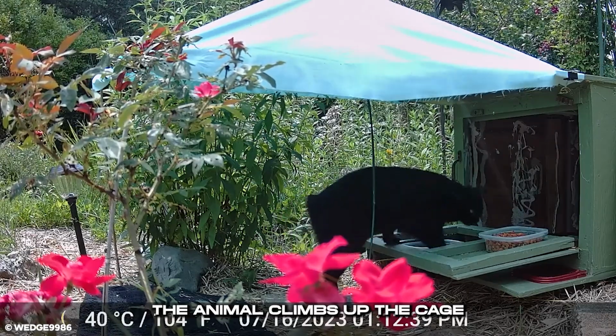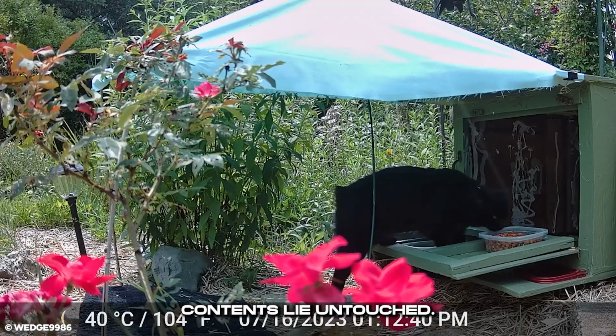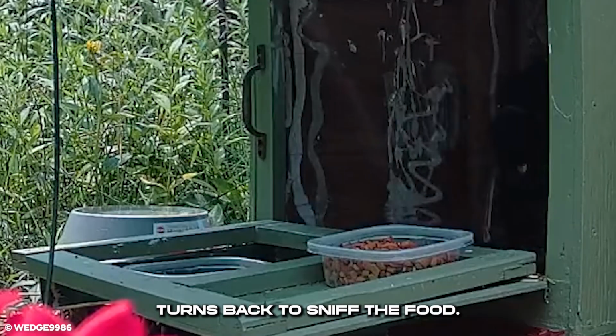The animal climbs up the cage and smells the food in the bowl. The bowl and its contents lie untouched. The animal walks past it. It enters the cage and then turns back to sniff the food.